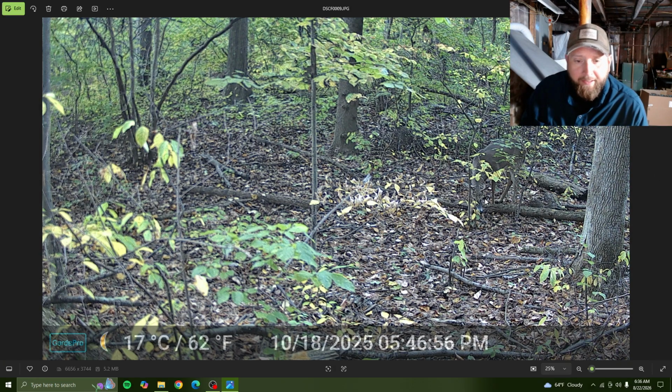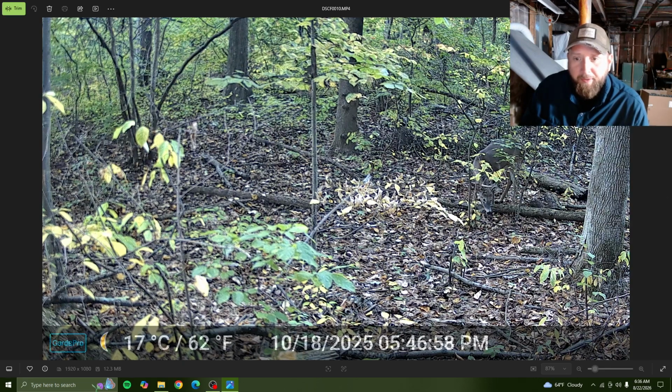Oh, there we go. Oh, we got a buck. 10/18/2025 in the evening. Got our first buck. Do we get a video of it? Oh yeah. What do we got? 1, 2, 3, 4, 5.